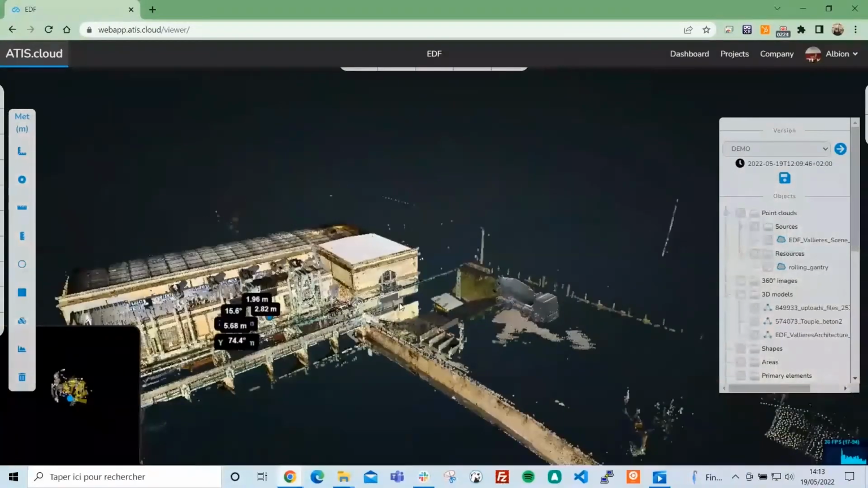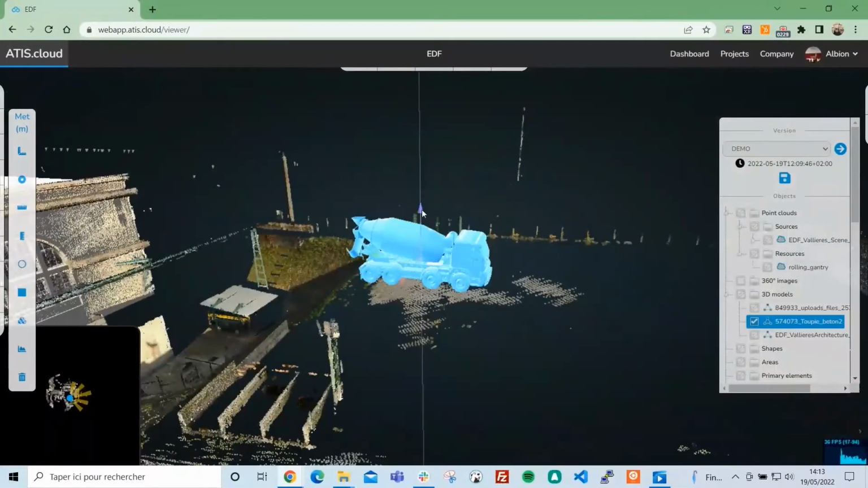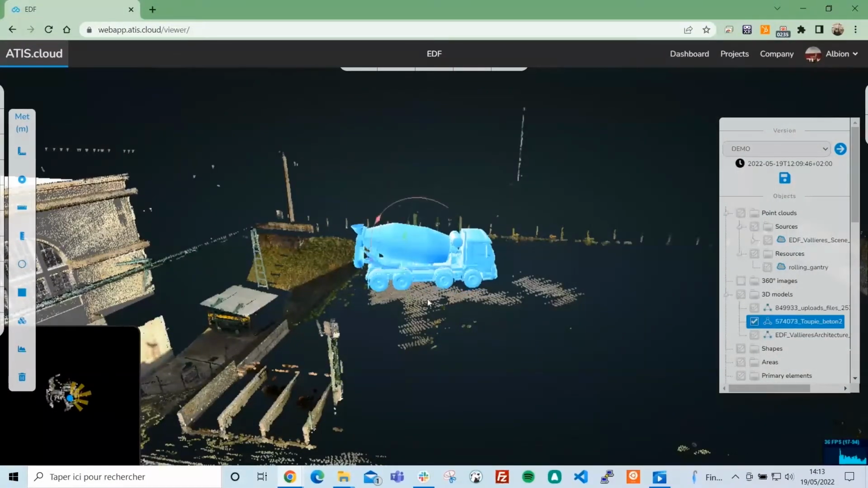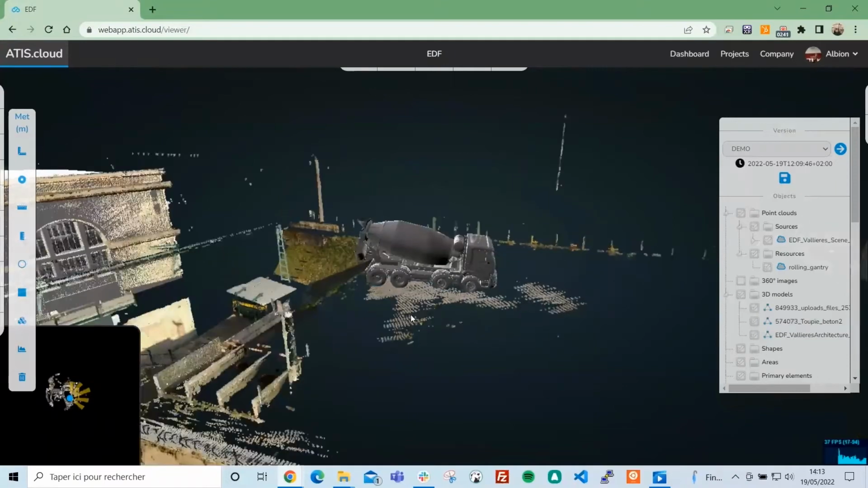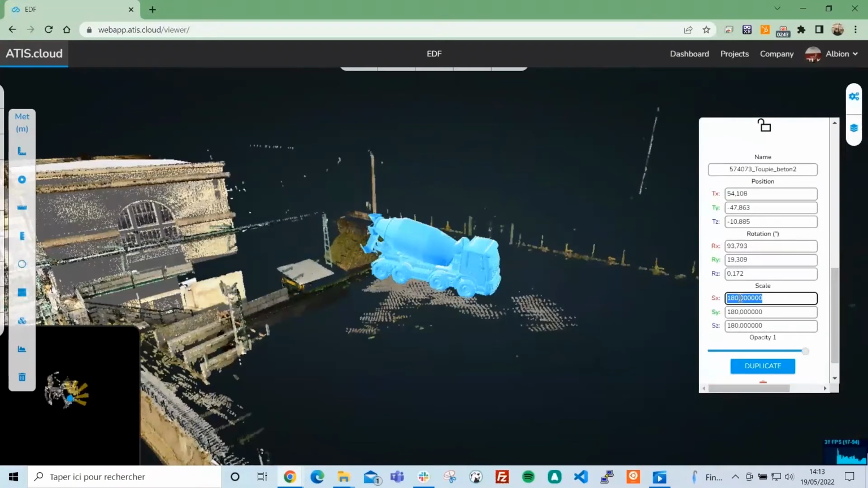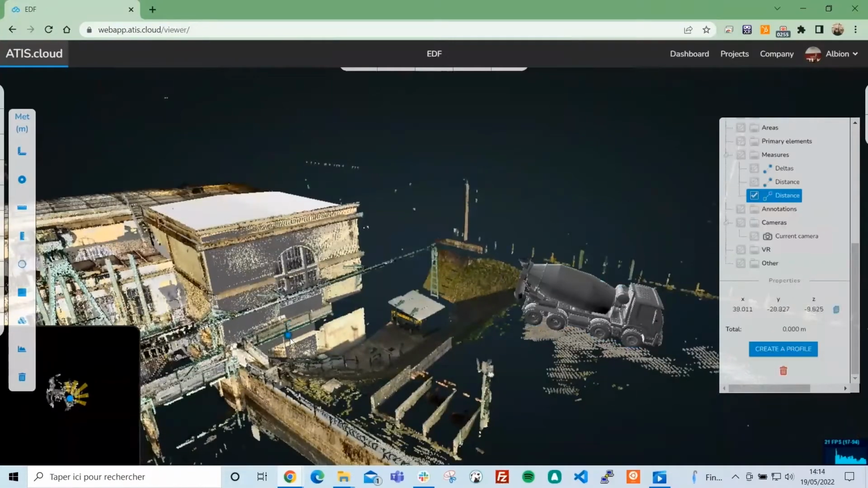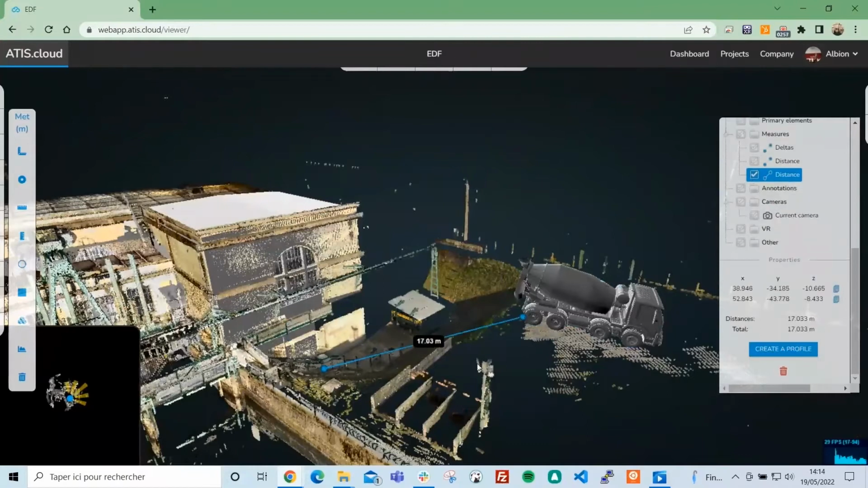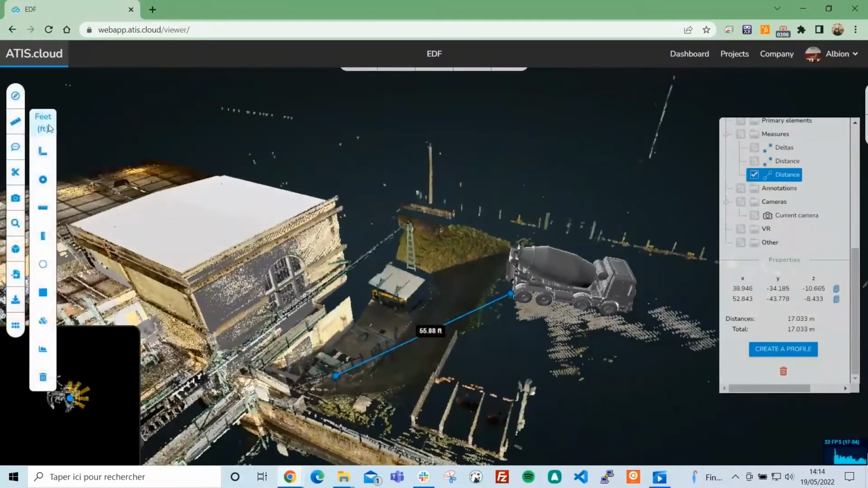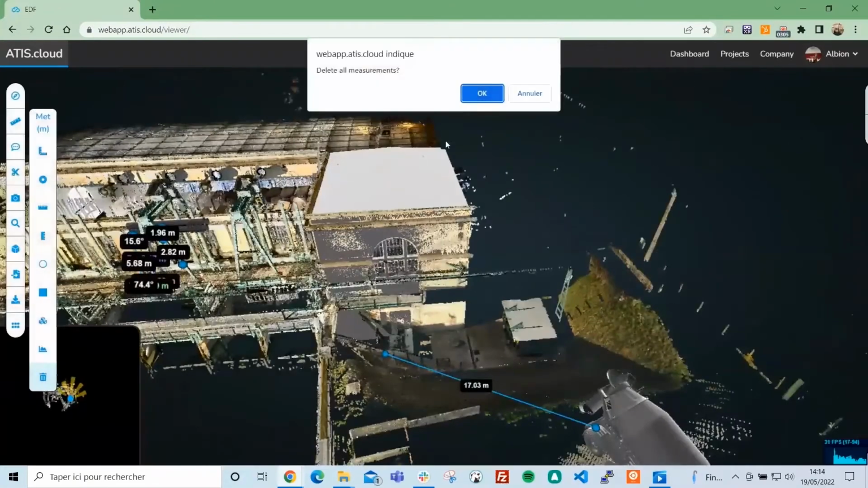We have another BIM model here, the vehicle. So you can change the place if it's not georeferenced, or do this kind of simulation. You can change the rotation to rotate it correctly, and the scale for the formats that are not at the right scale. Let's say here, for example, we're going to calculate the distance from the vehicle to the main gate. And in terms of measurements, we have height, distance, surface, height profile, coordinates, diameter, and then we have tools like clipping box and the others.